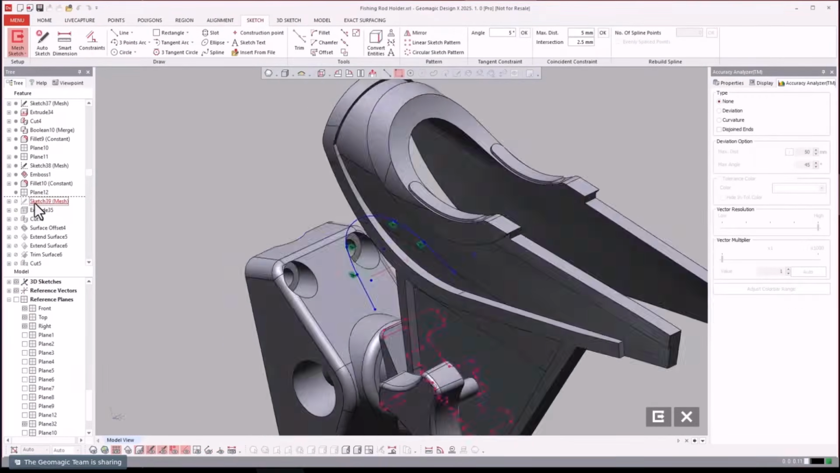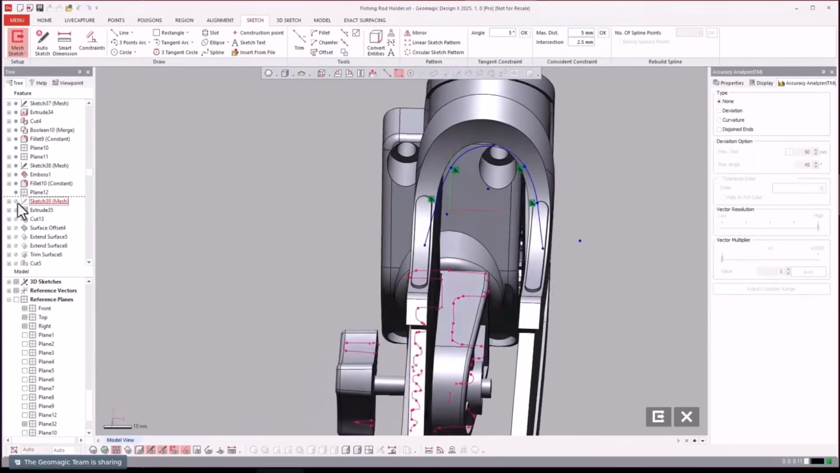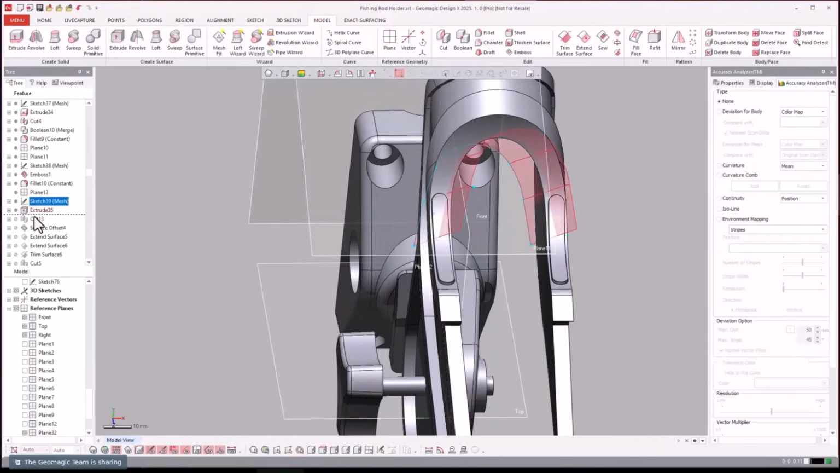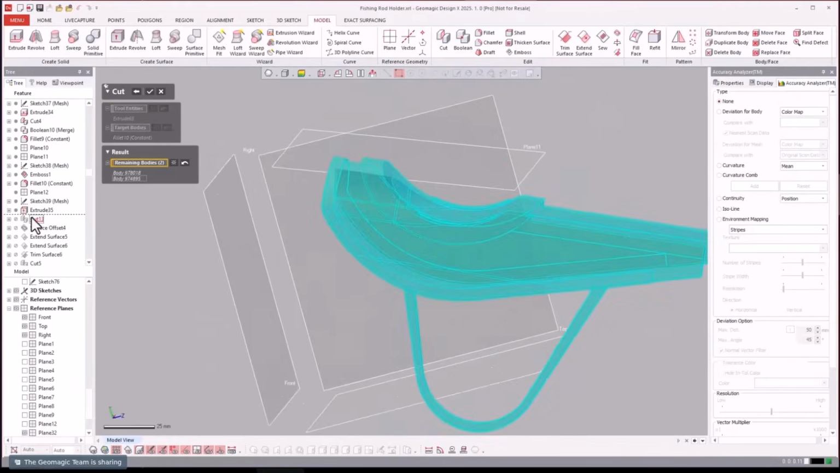Here we're going ahead and drawing this from this direction here and extruding it and then cutting it. So let's open the cut to see what we trimmed up.